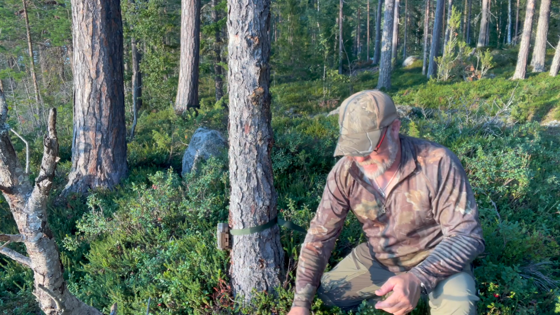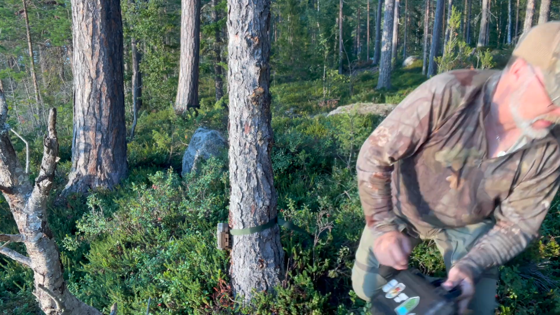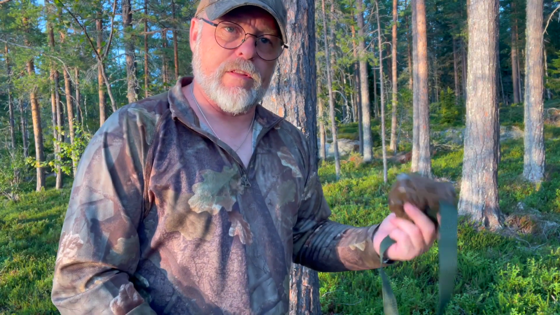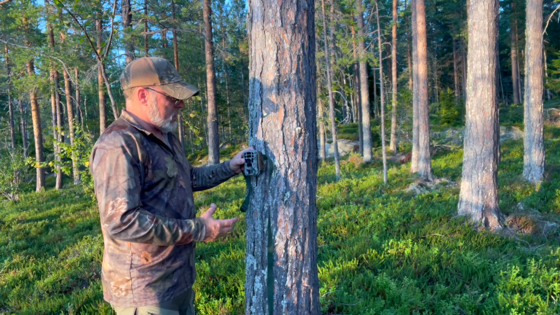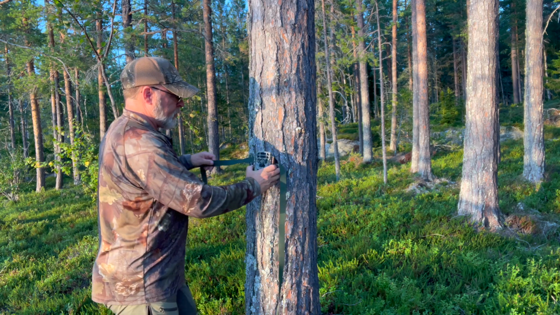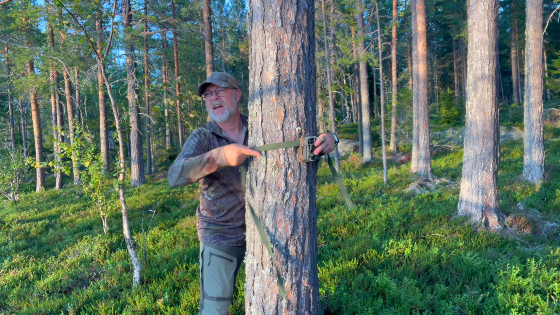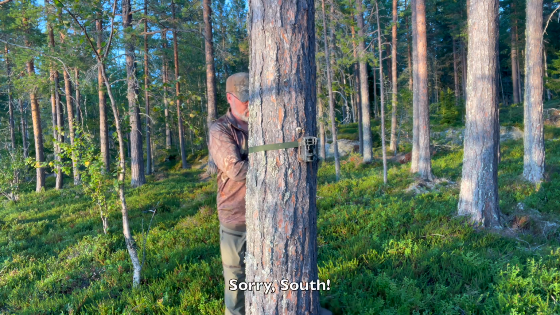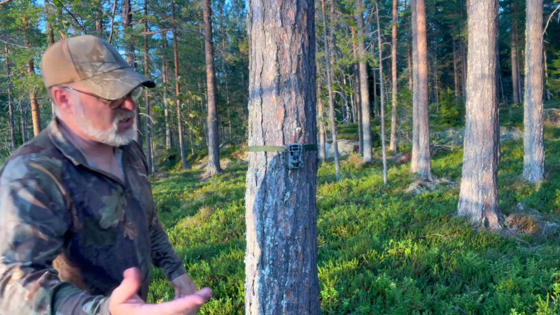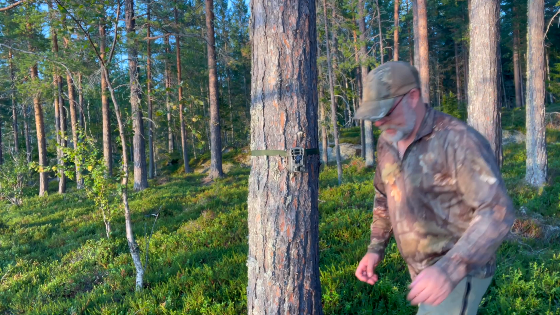The familiar noise of it setting itself up. Right, let's go and set up this last one. Right, so last one of the three, and this has literally been set up kind of chest height to catch anything else that we have in the forest. I'm going to face that a bit more north. That is as good a spot as any.